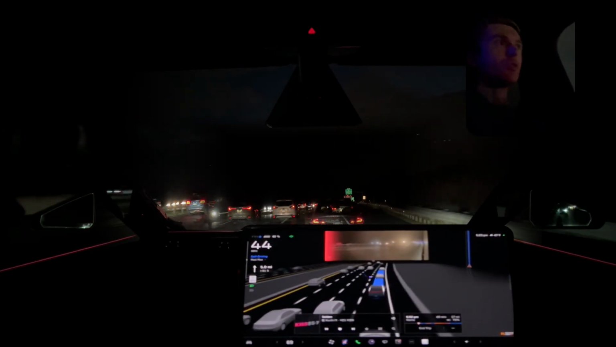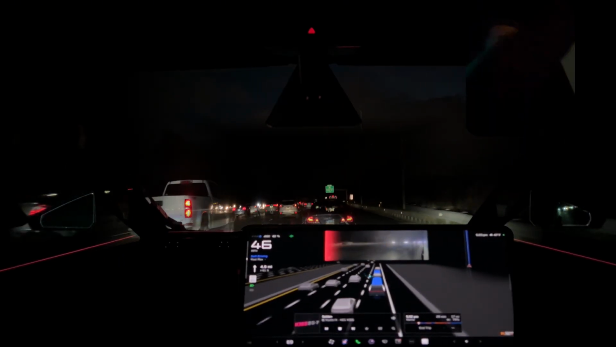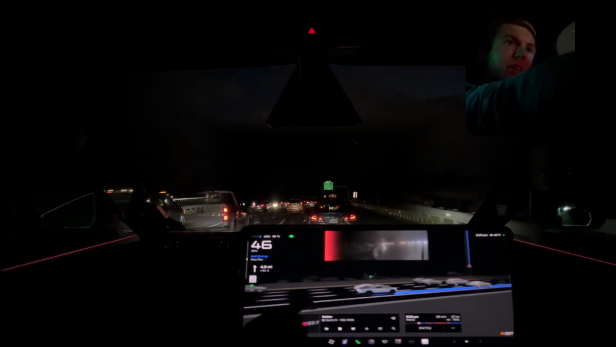Alright, so as far as people behind, we do have room to get over, but it's a little tight. We are strongly indicating that we'd like to go, and the guy behind takes advantage of that. That's fine.